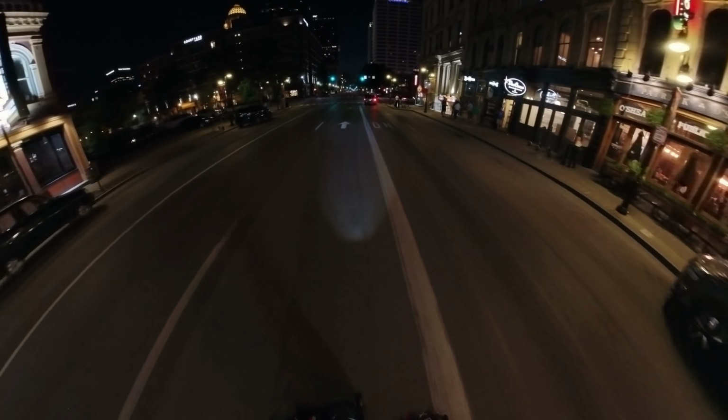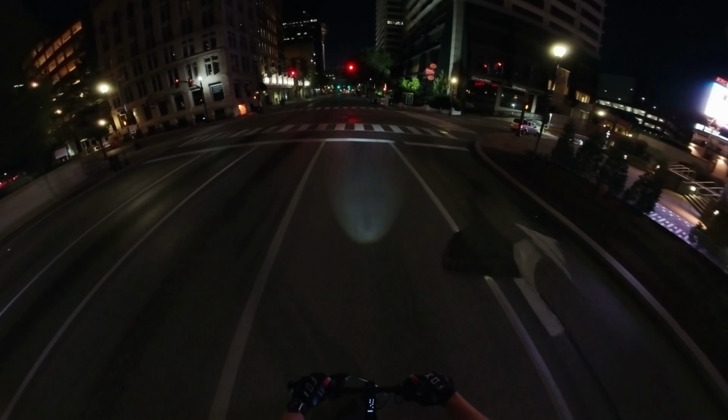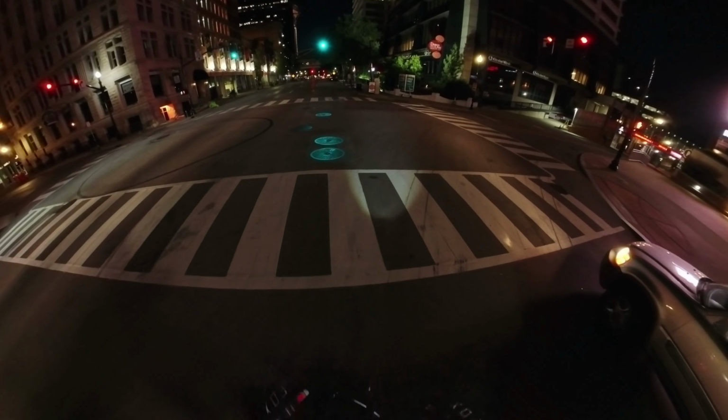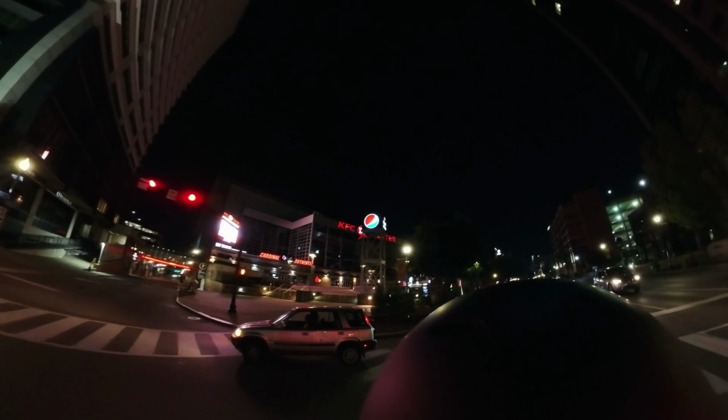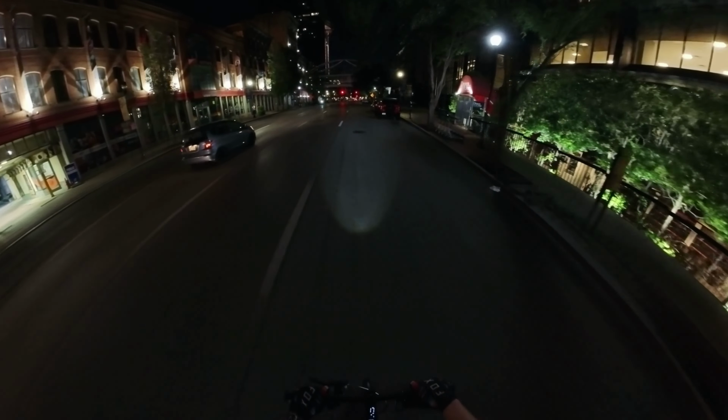Because technically, when you're on bikes and electric scooters like this, you're really supposed to stick to the right lane, which can be challenging depending on the traffic layout. And to the right was the KFC Yum Center, which is the basketball stadium for the University of Louisville basketball team, but it's also where they host concerts and various events.